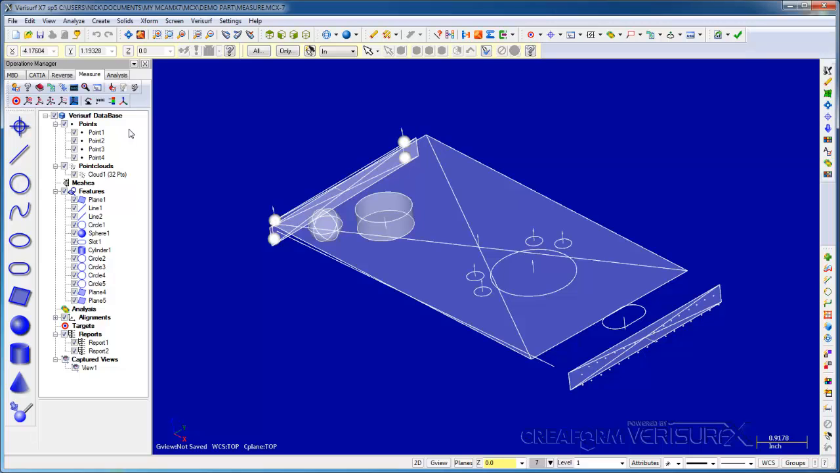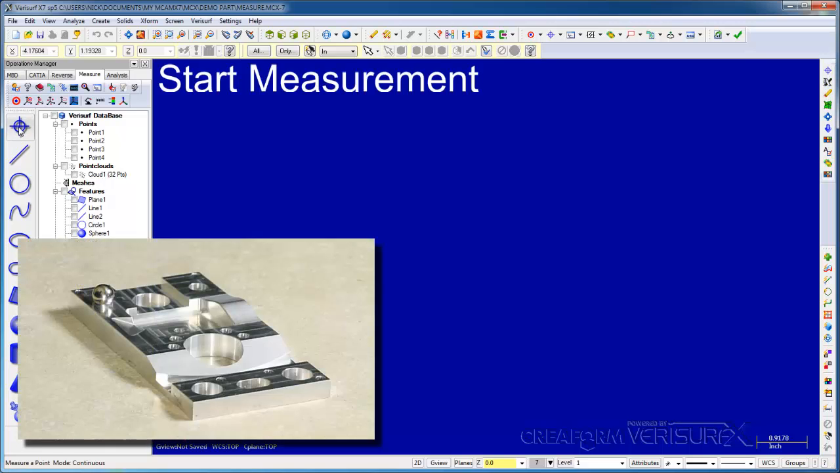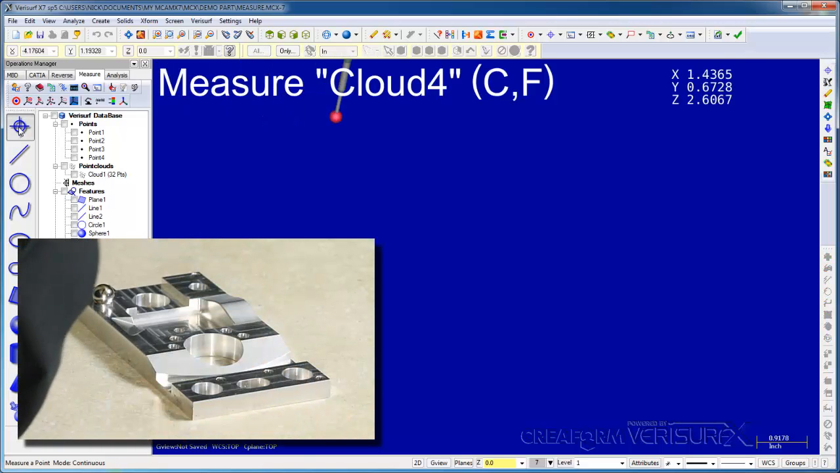For this demo, I'll scan and then surface the contour on the top of the demo part. I'll start by scanning the part in continuous mode.